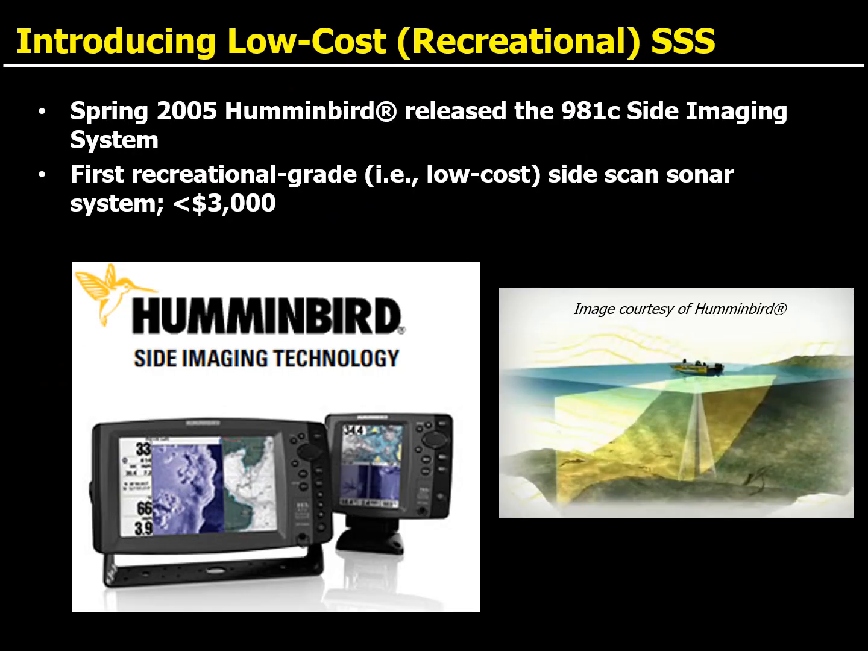Nearly 20 years ago, the Humminbird Company developed the first recreational grade side-scan sonar system. This low-cost fish finder was capable of producing highly detailed, photo-like imagery of the underwater environment. And though primarily marketed to anglers, other user groups soon took notice.